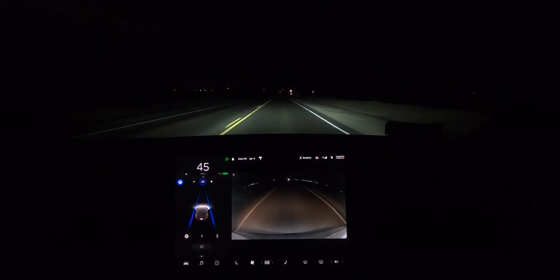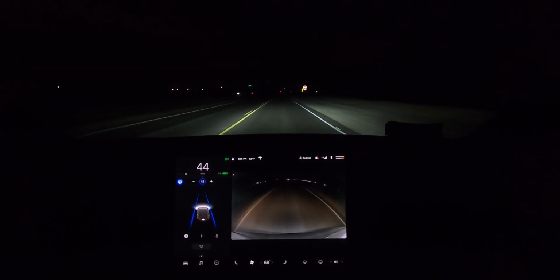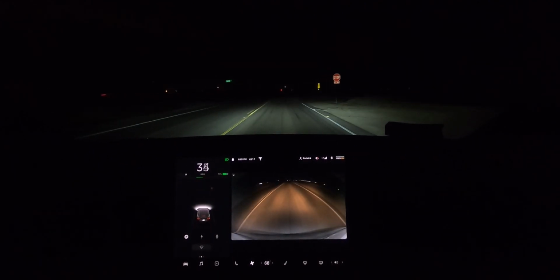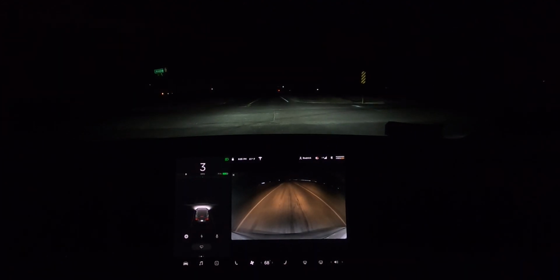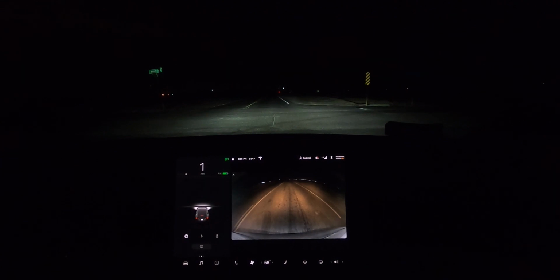All right, so here we go. We got a stop sign here. Let's see if it stops. Oh, not stop, it warns us. Oh, it actually slowed down. It actually braked for like a second. I'm not sure why. But it did brake, but then it just kept going, and there's just darkness everywhere. Let me actually turn on the high beams.